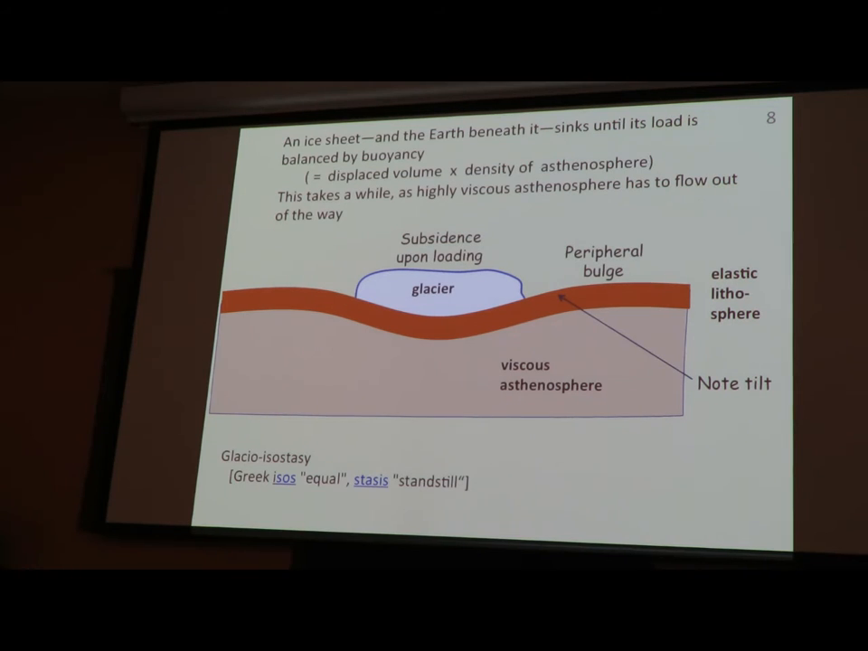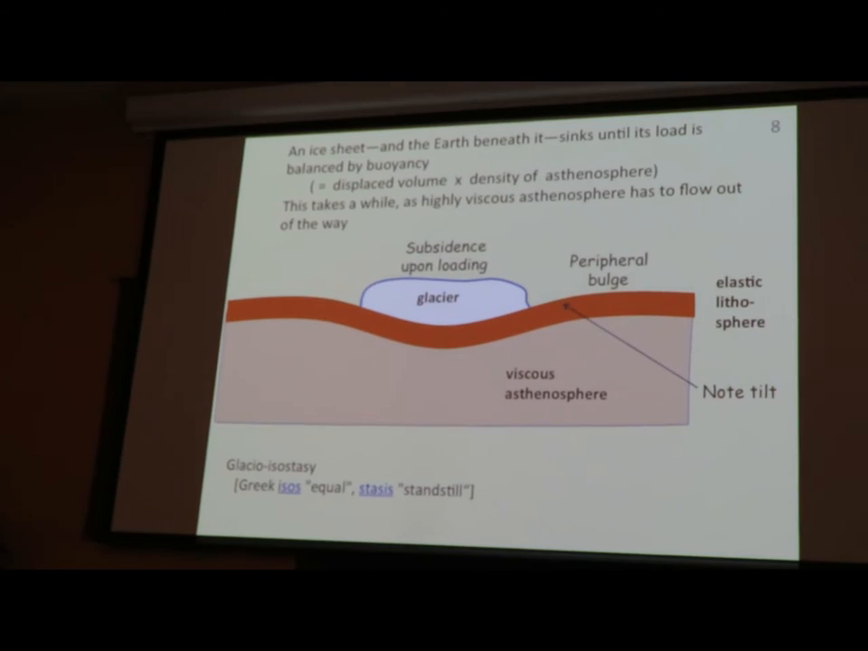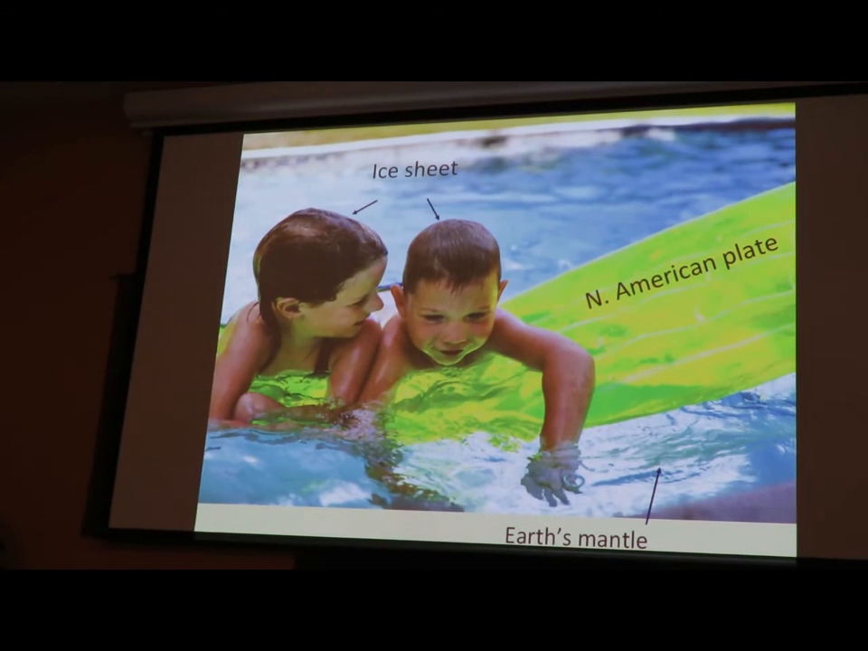And some things happen as part of that. One is if you push this down, this area has to tilt, and if there's any strength in this air mattress at all, you often get a little bulge out here where the air mattress is lifted above the water. Out here, a bulge.